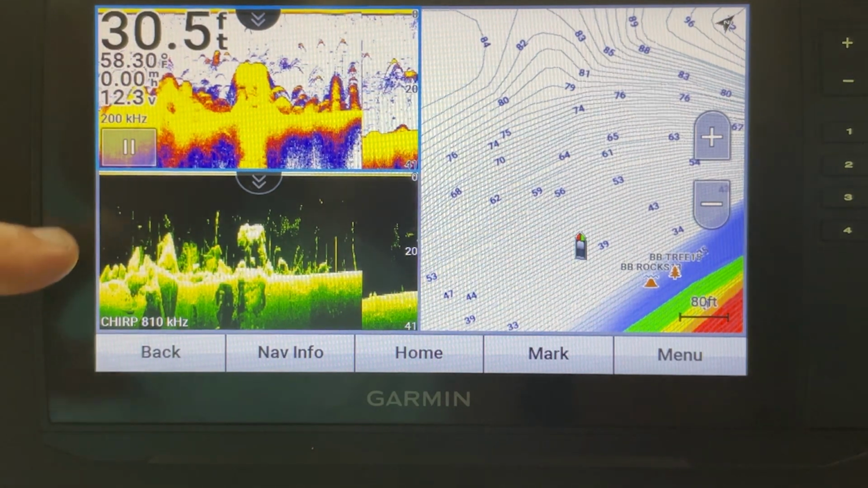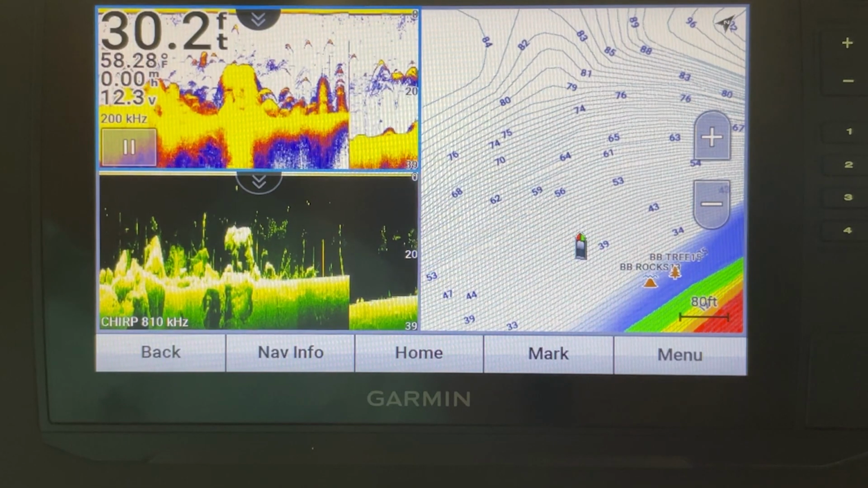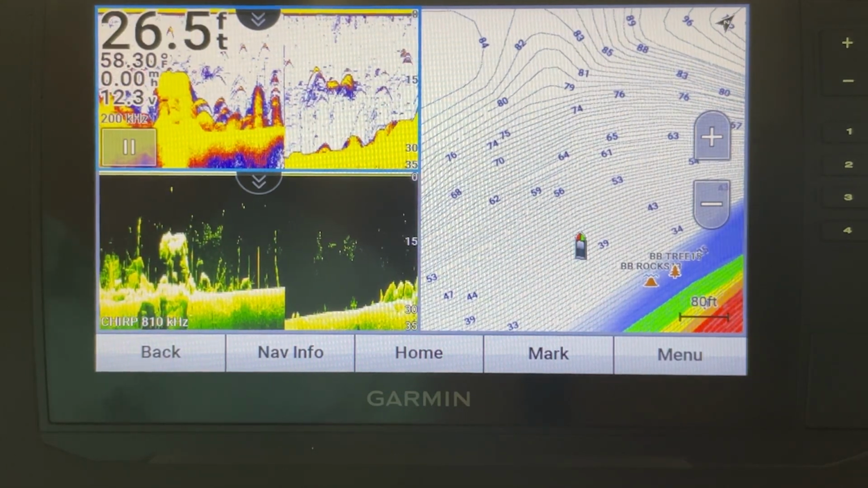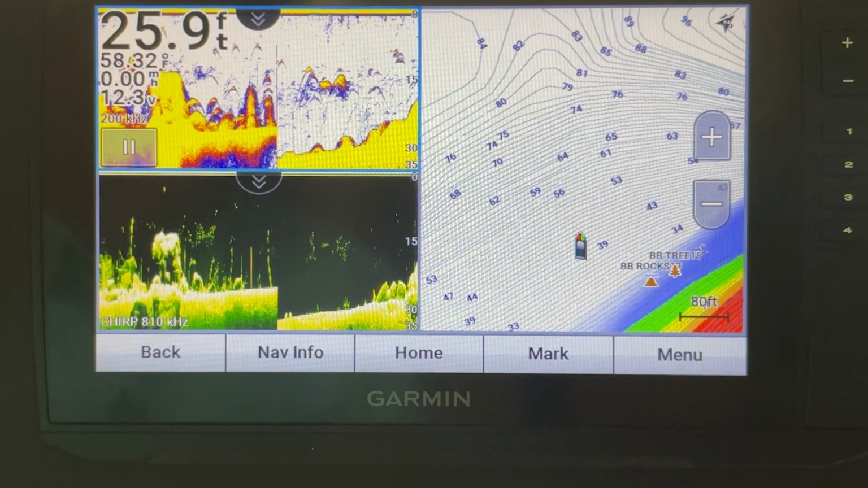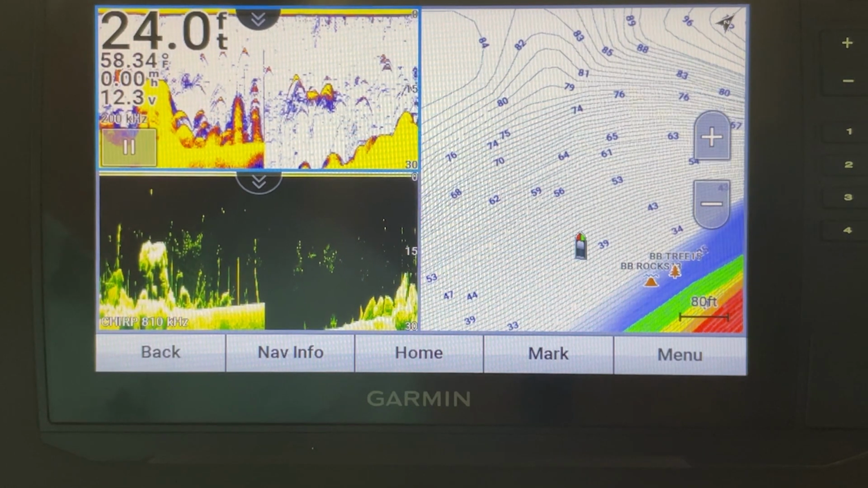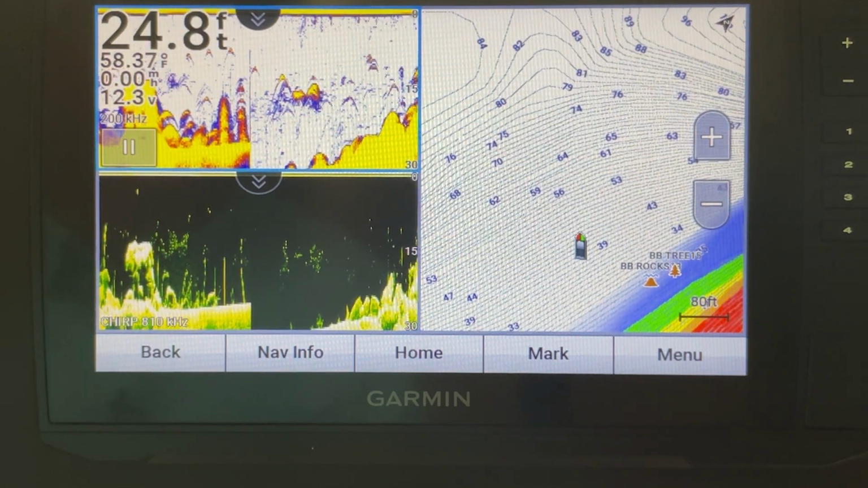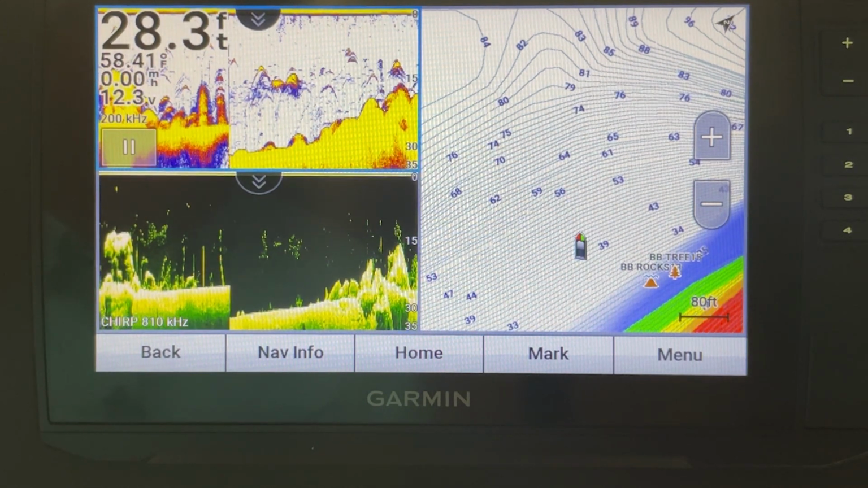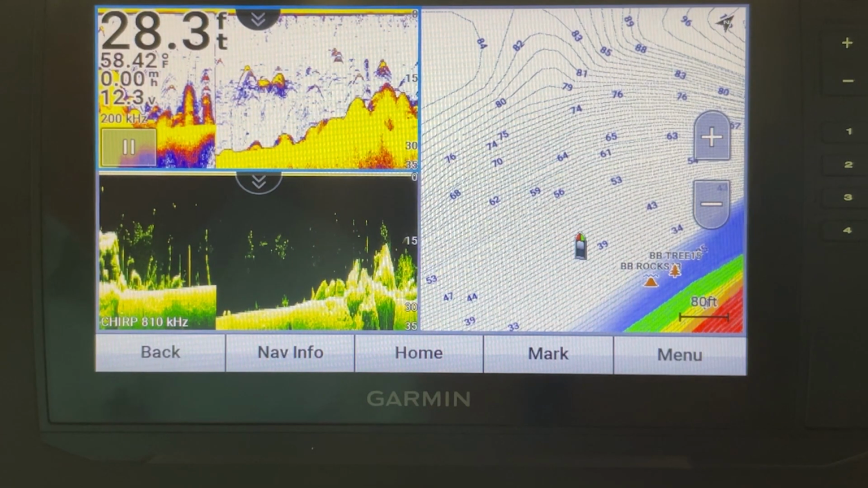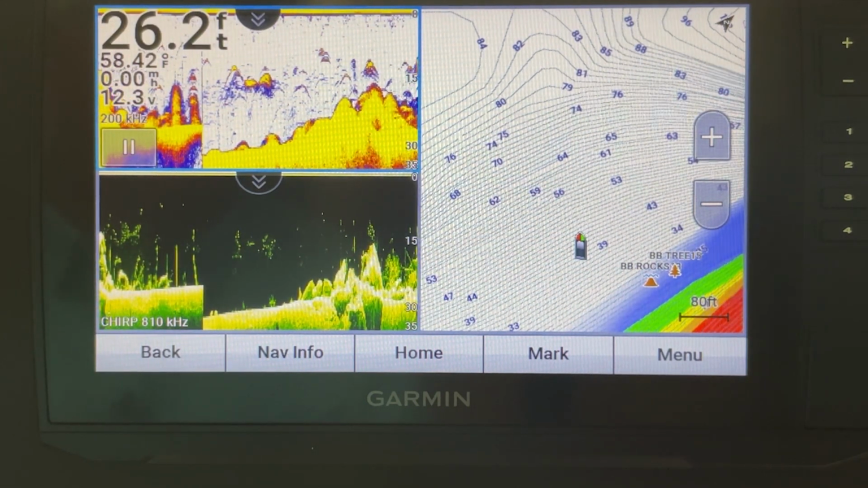Now, the reason I'm using the clear view and the traditional is because those are two different cone angles. The clear view is a real narrow angle, while the traditional is more of a cone. So your chances of picking it up and seeing it on one of those two screens are better when you have them both turned on at the same time. And if you're a little bit new to this, I would suggest always running your traditional and your clear view together until you get comfortable with what you're seeing on the screen.